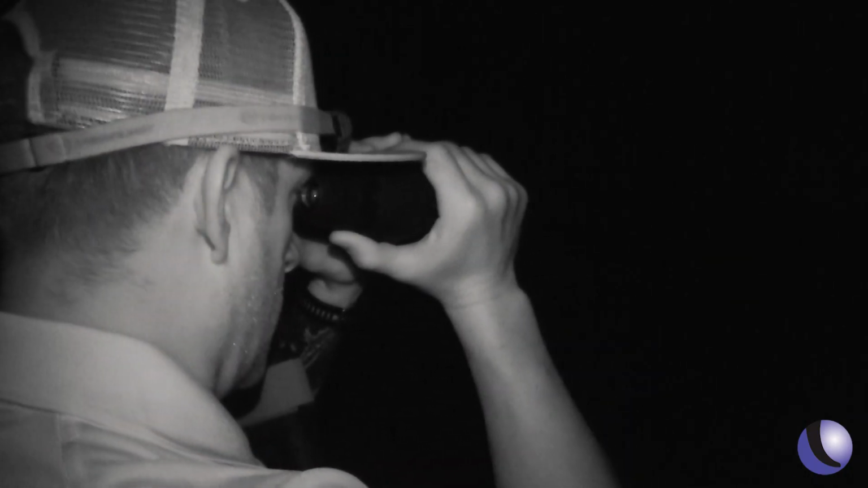The ability to see them without them seeing me, having awesome electro-optics like our thermal scopes or our day-night vision scopes is definitely a game changer, because it doesn't matter the kind of lighting conditions, humidity, or fog, we can always see them and they can't see us.